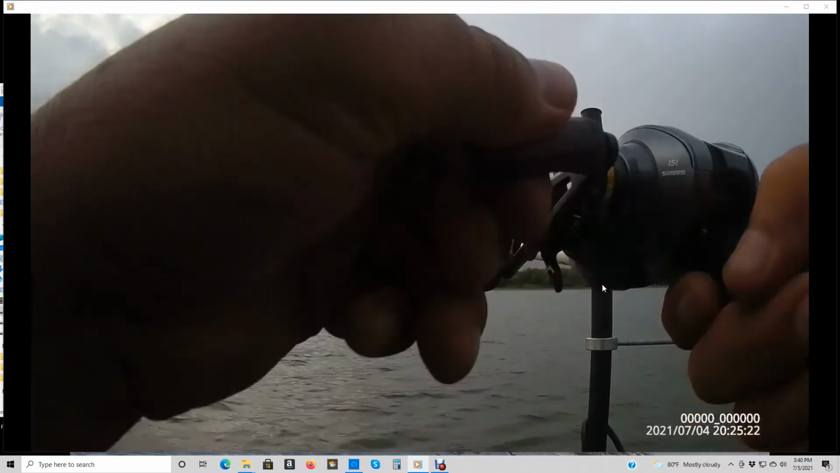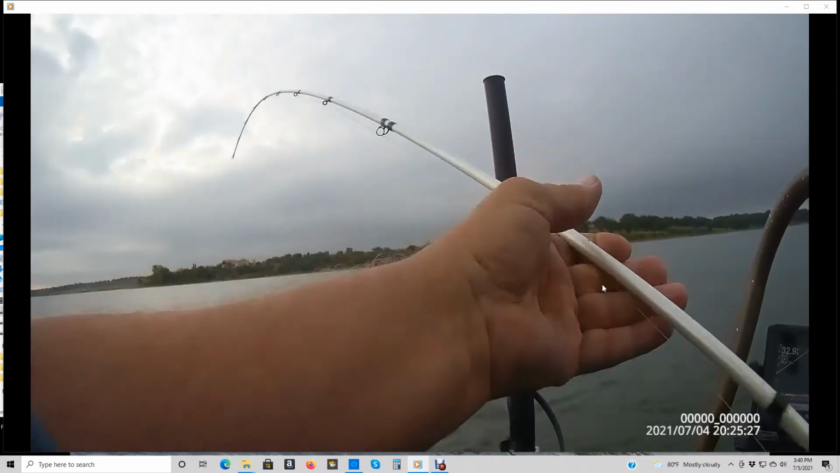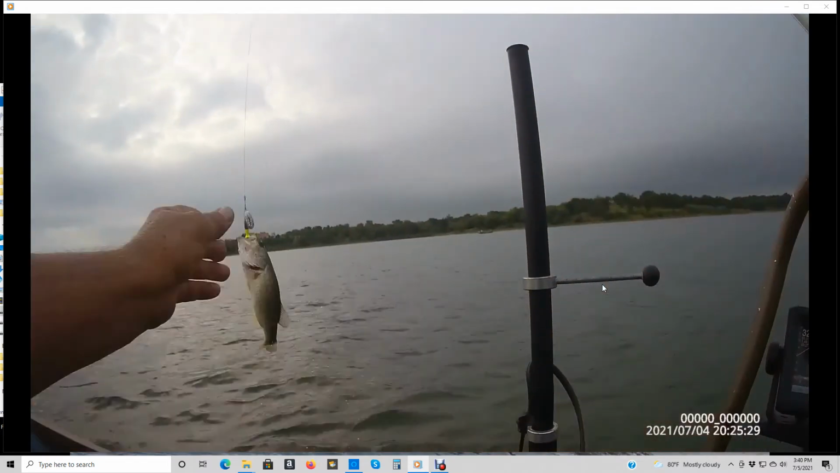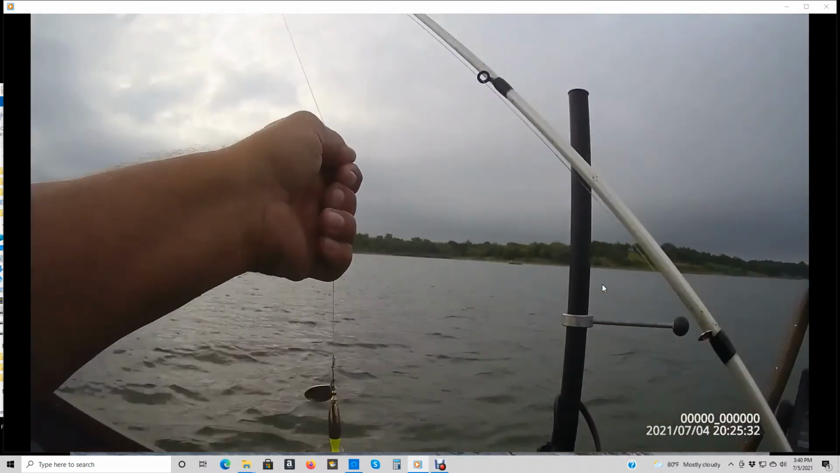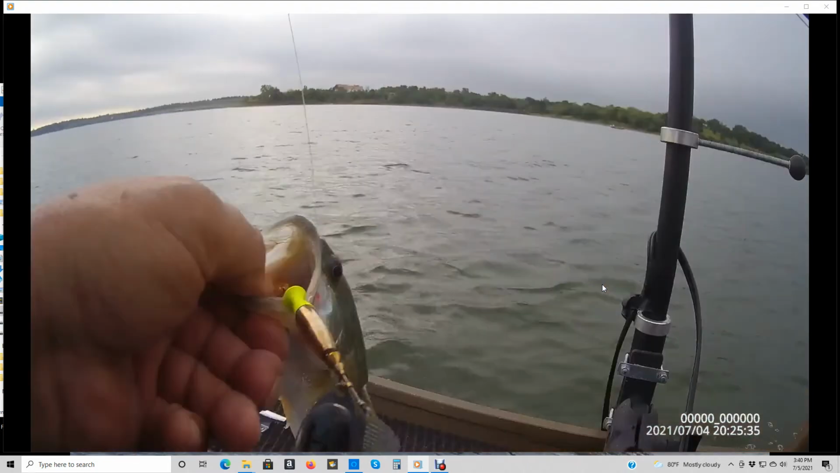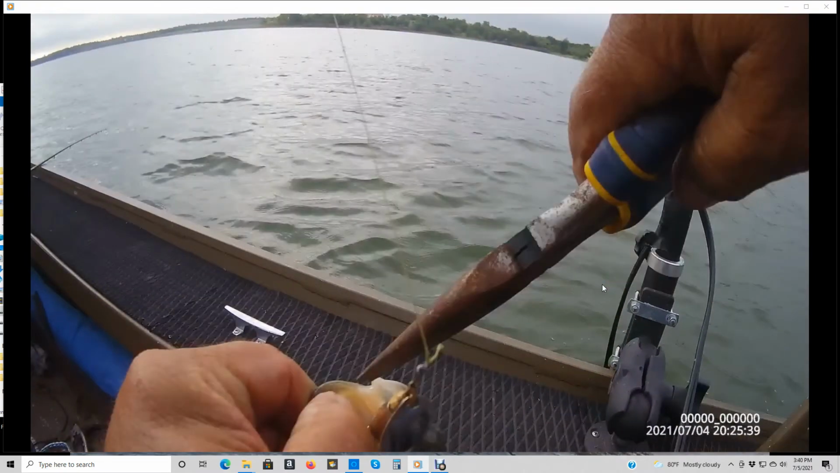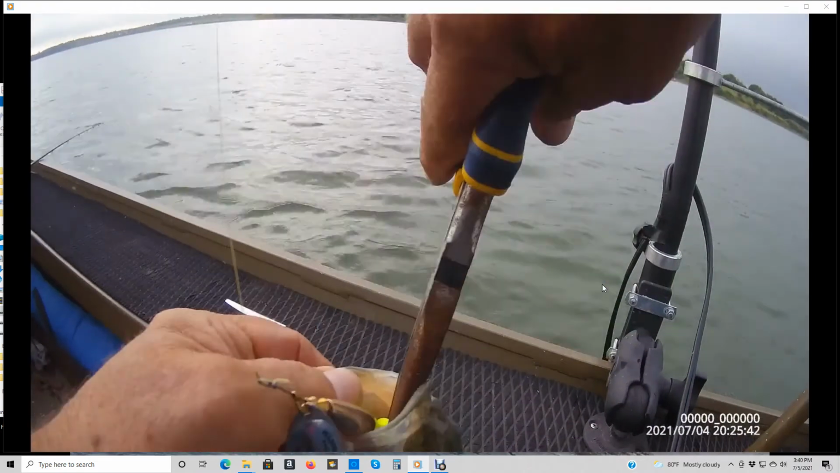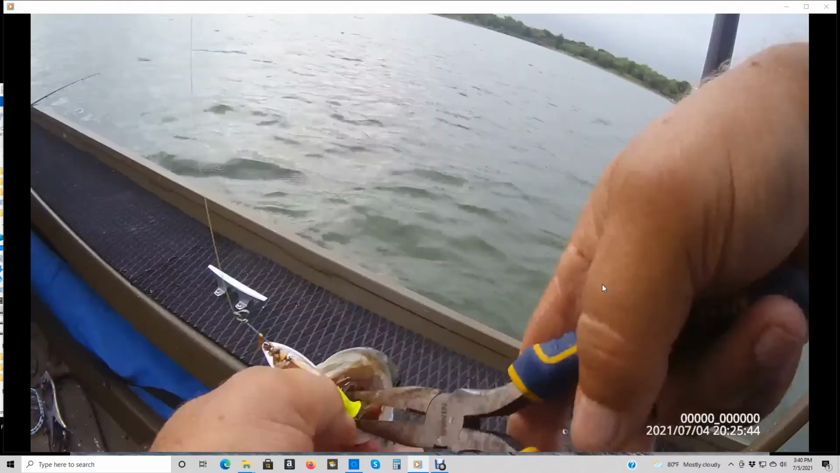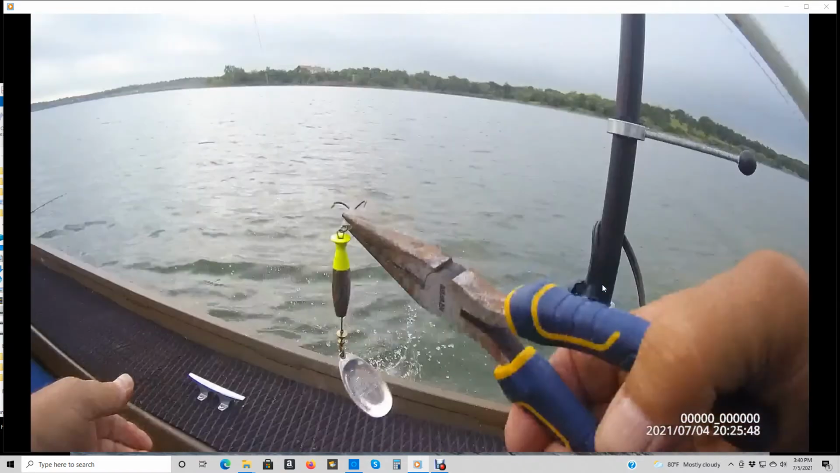Catching another one. Denise didn't catch one single solitary fish. Of course, she didn't fish much either, but I threw them all back. Didn't feel like cleaning fish today. Some of these weren't big enough to keep, but most of them were.